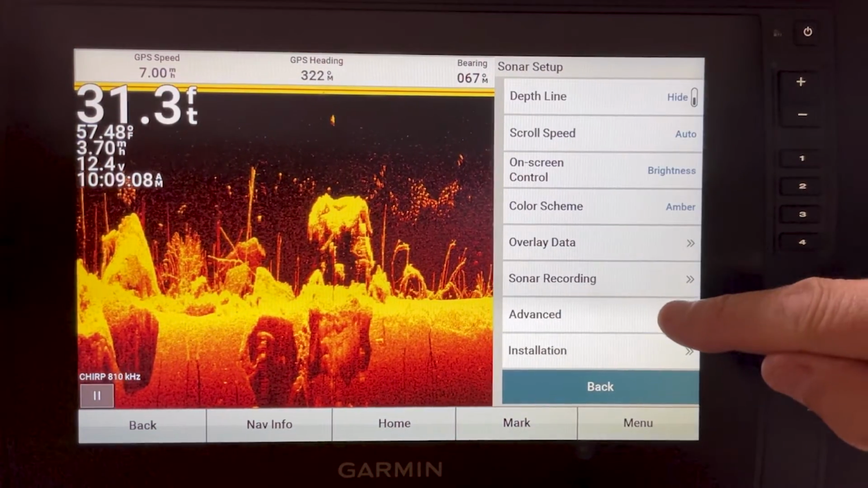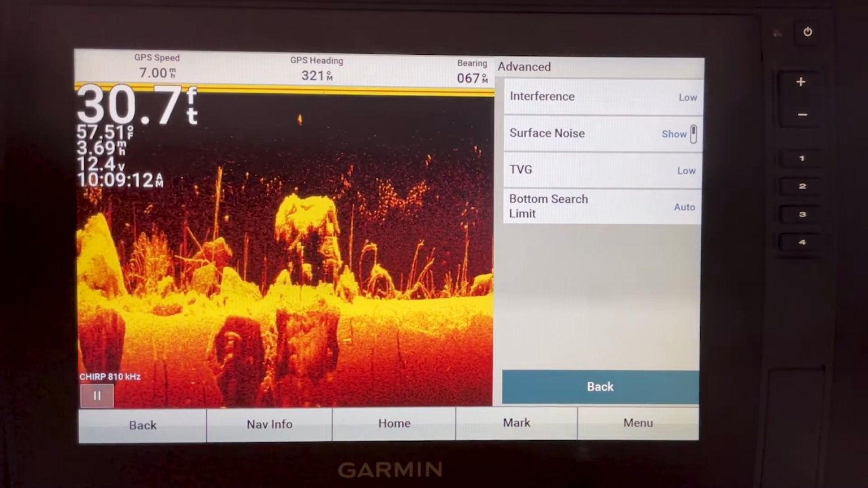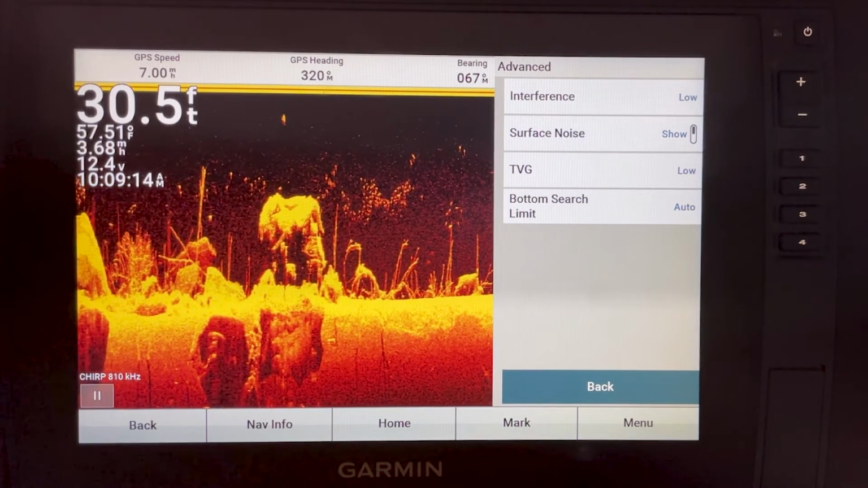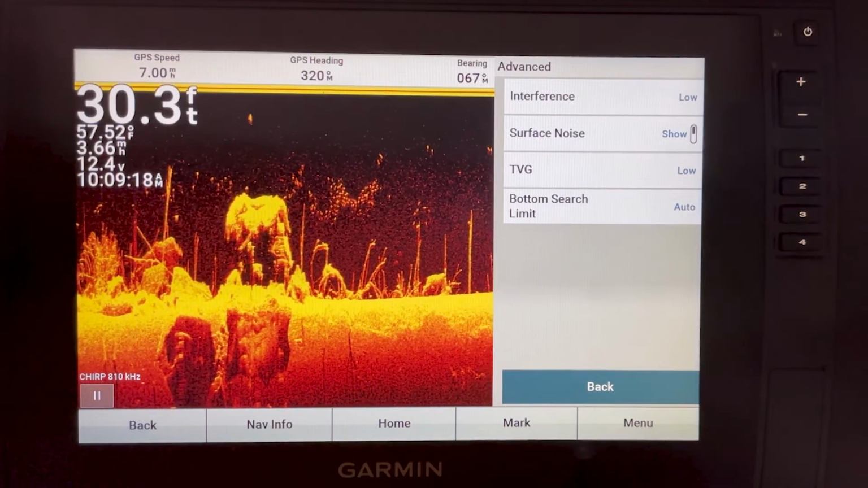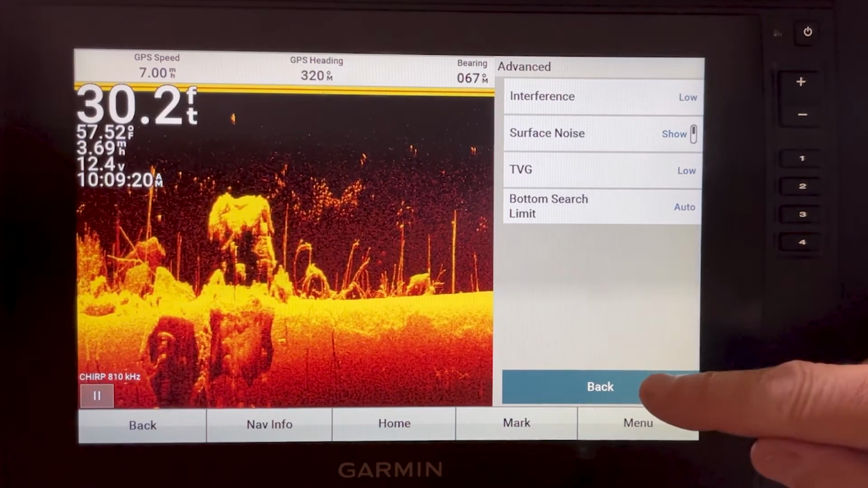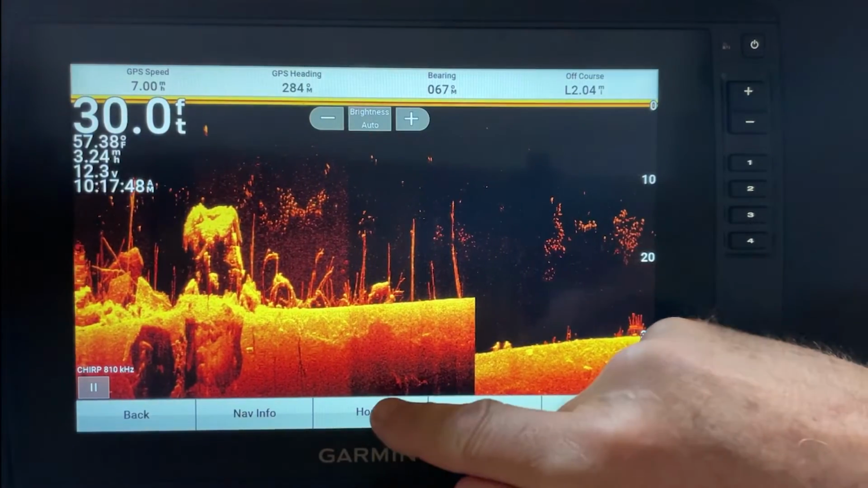Sonar setup, advanced. The one change I do have from the factory setting is the TVG. I go ahead and leave that in low on this as well. All right, so let's go ahead and go to traditional now.